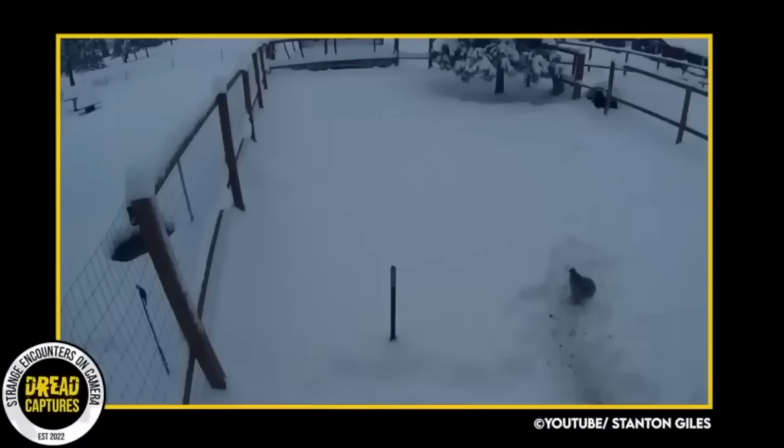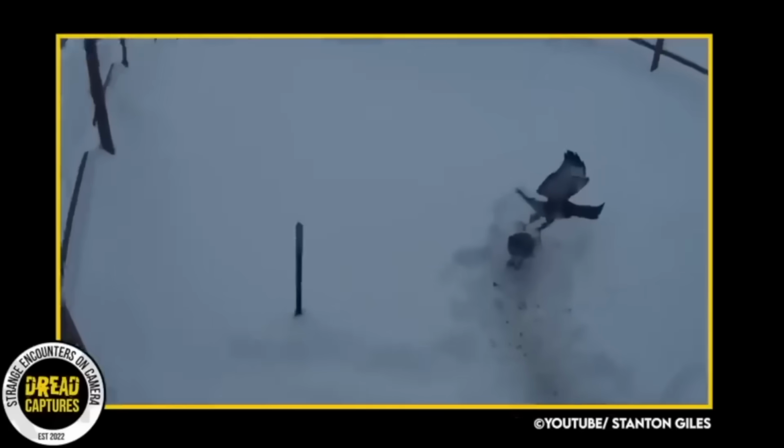This is an amazing capture here. Look at that move the hawk put on when he came to the fence.